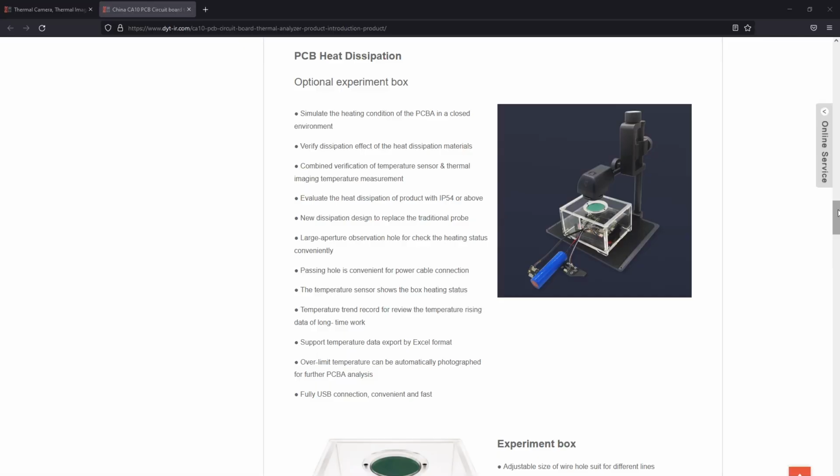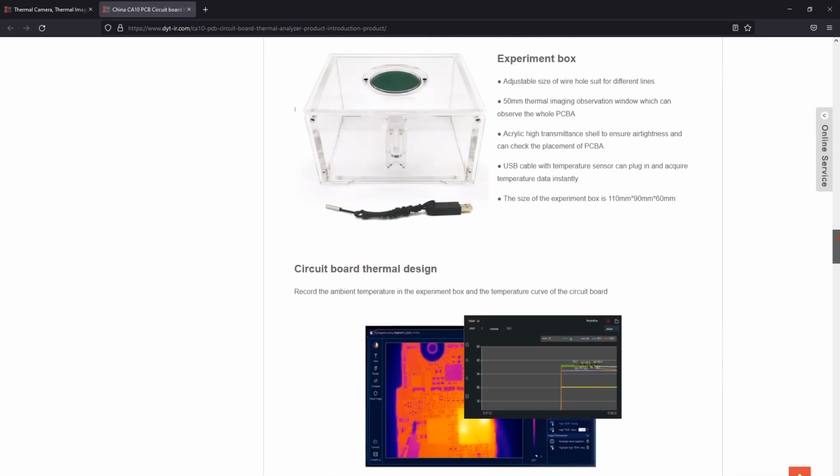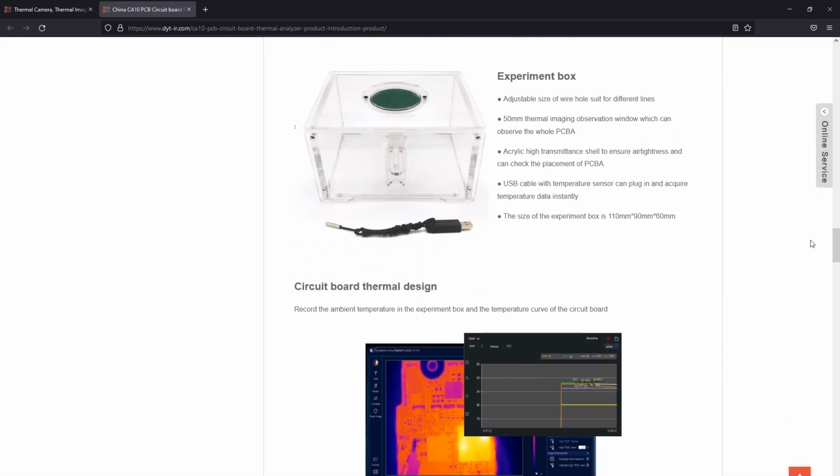The manufacturer also offers these optional custom thermal chambers built from acrylic, and they have this special lens transparent to infrared, so you can simulate and measure your circuit as if it were enclosed in a box, like it might be in the final enclosure, and you can look through that special window. And I imagine something like that could be really useful for those doing product characterization.